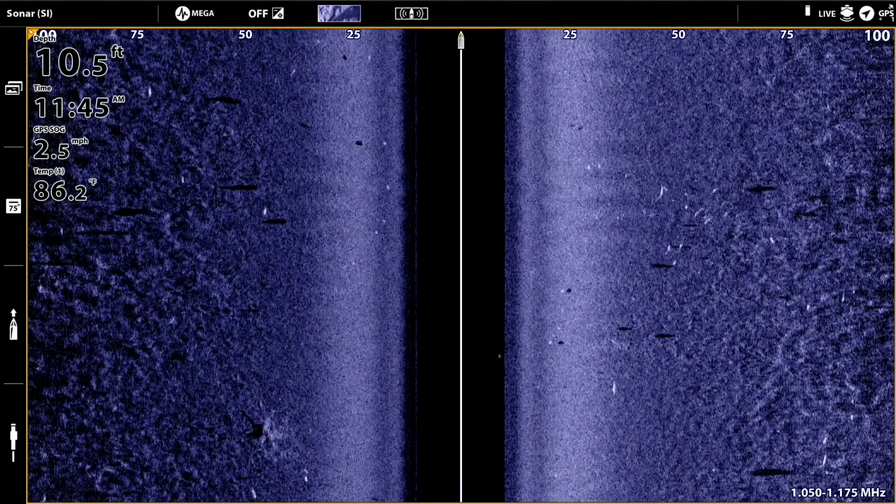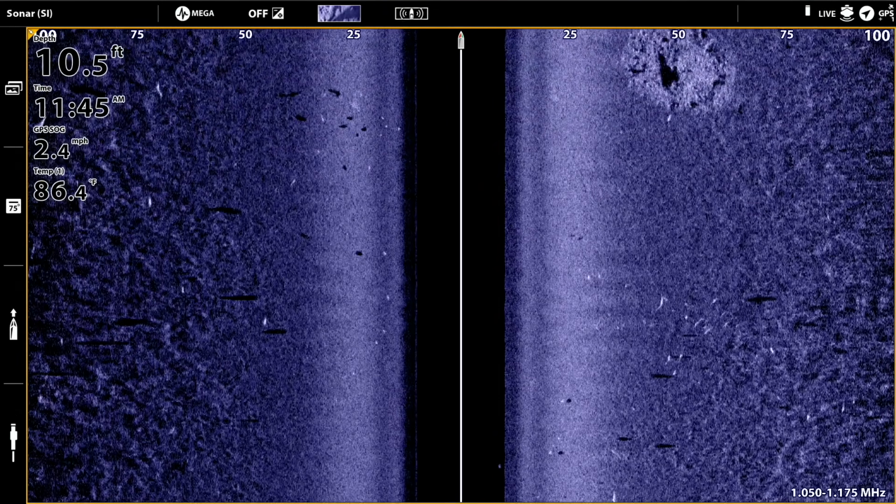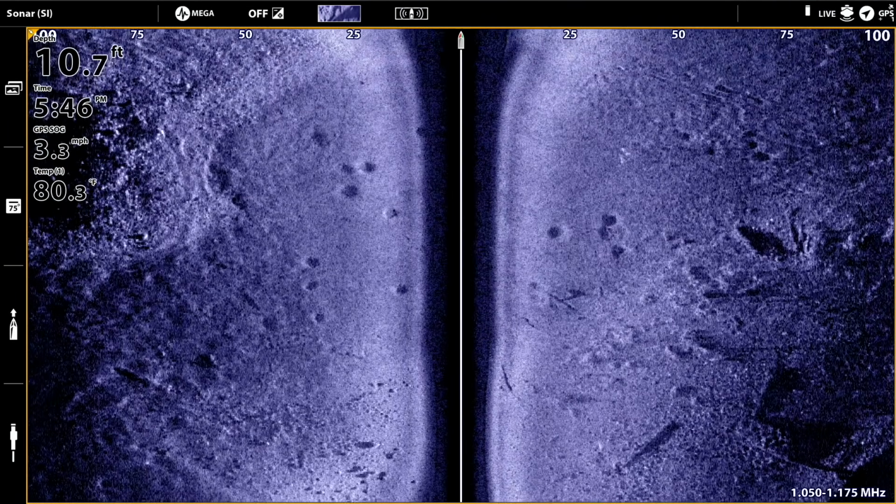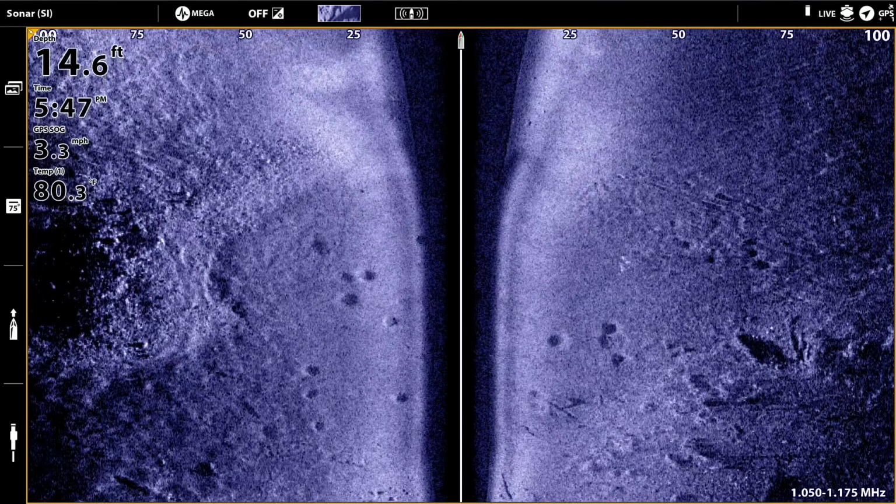Our ultimate goal in fine-tuning our side imaging sensitivity is that we want the side imaging view to be bright enough that we can see to the far end of our side imaging range without having it be so bright that we wash away details for objects that we see in the side imaging view. Once you optimize your side imaging sensitivity, it's time to adjust your side imaging contrast.